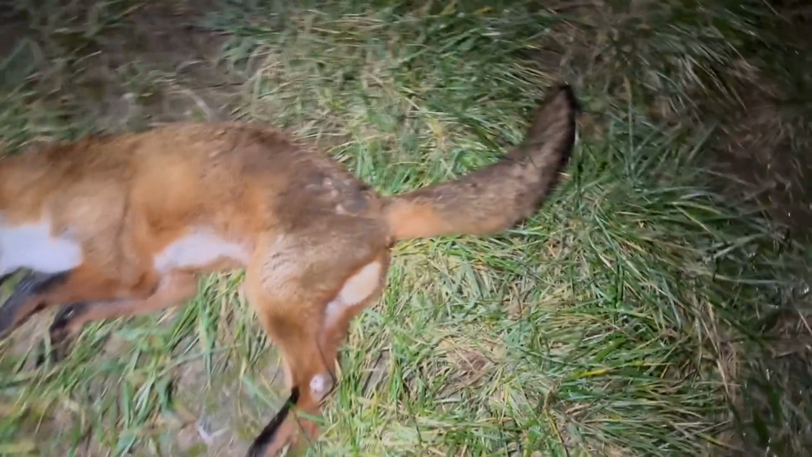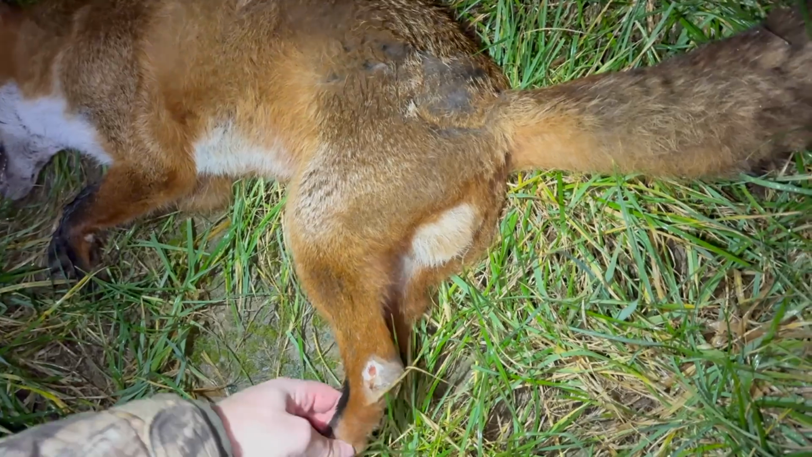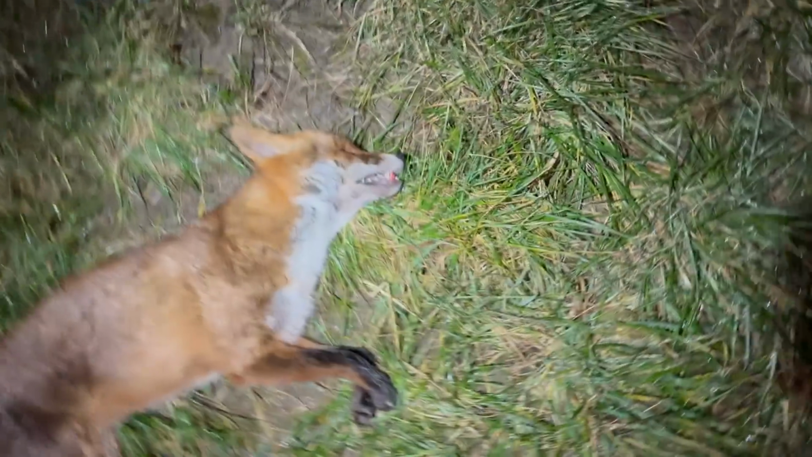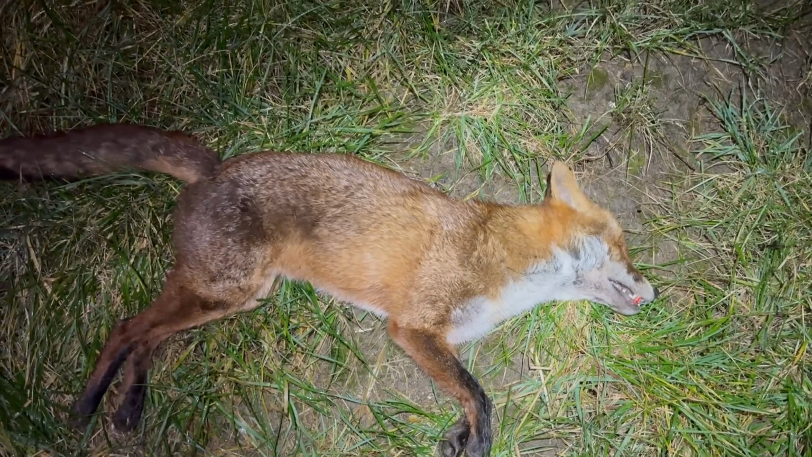Dog. That's why it was limping. Fairly fresh injury to the leg. It's a decent size. Good result. Literally 10 minutes of being here.